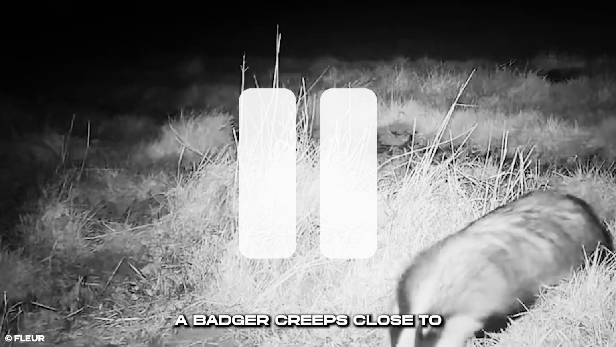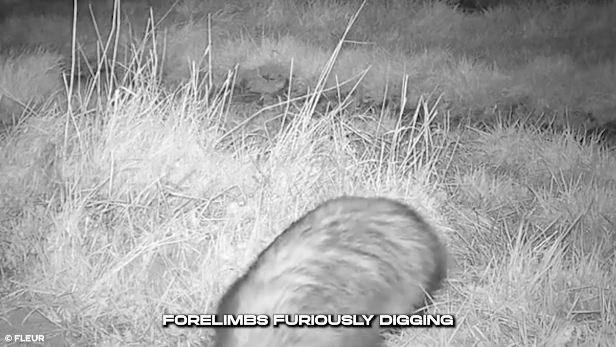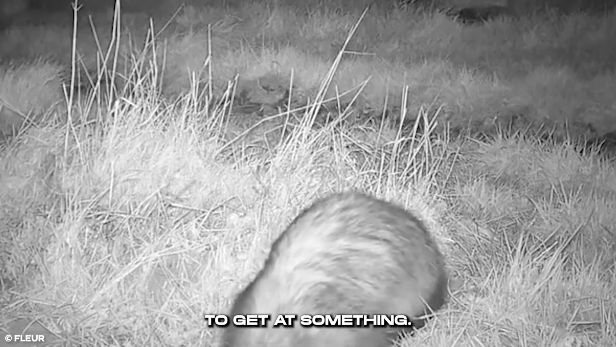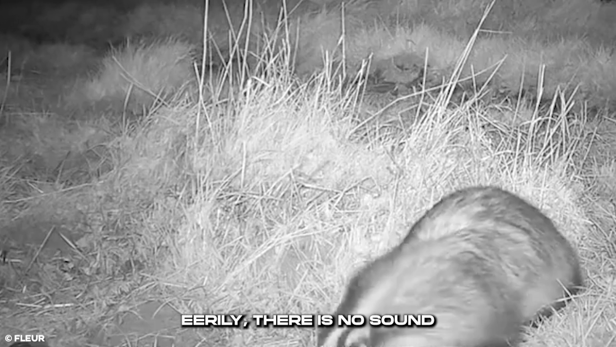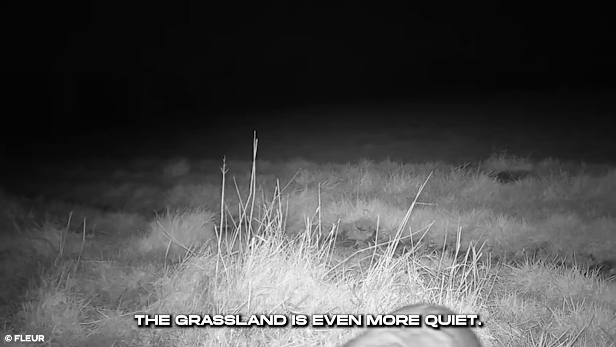A badger creeps close to something on the ground that the trail cam can't capture. The badger moves its forelimbs, furiously digging to get at something. Eerily, there is no sound of its actions or otherwise. The grassland is even more quiet.